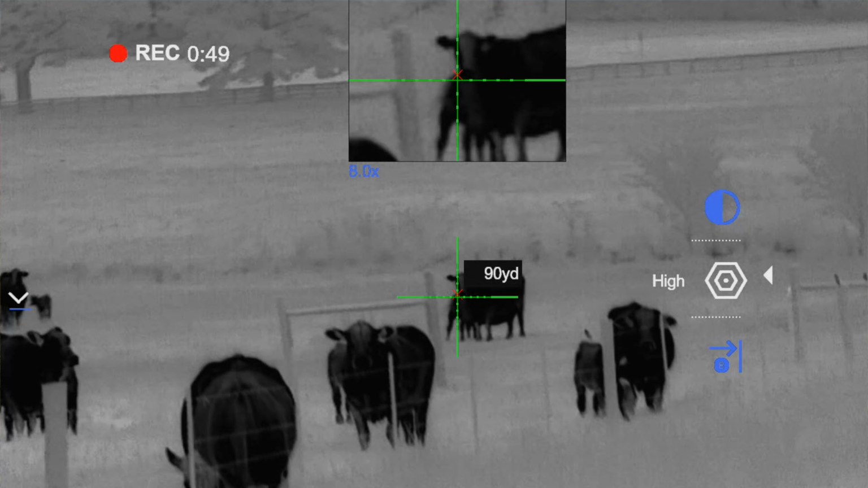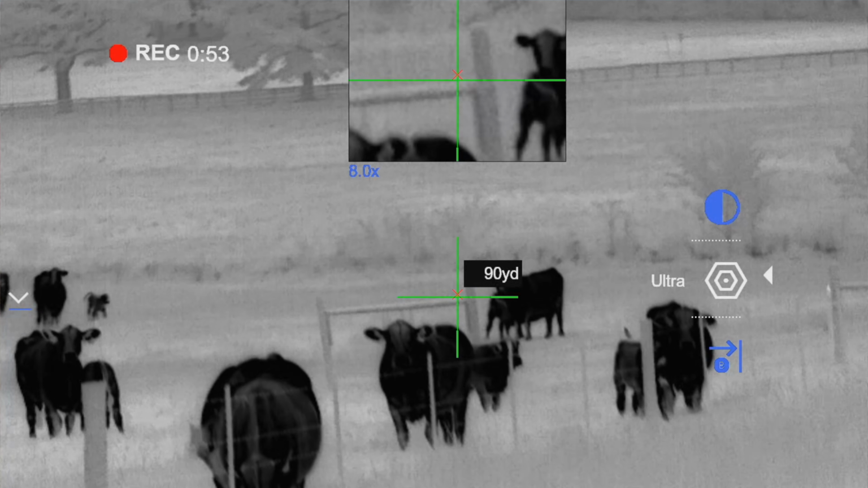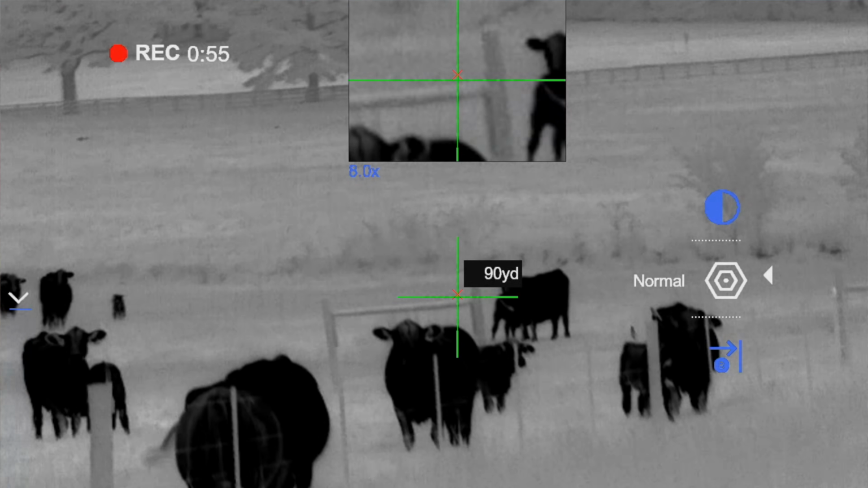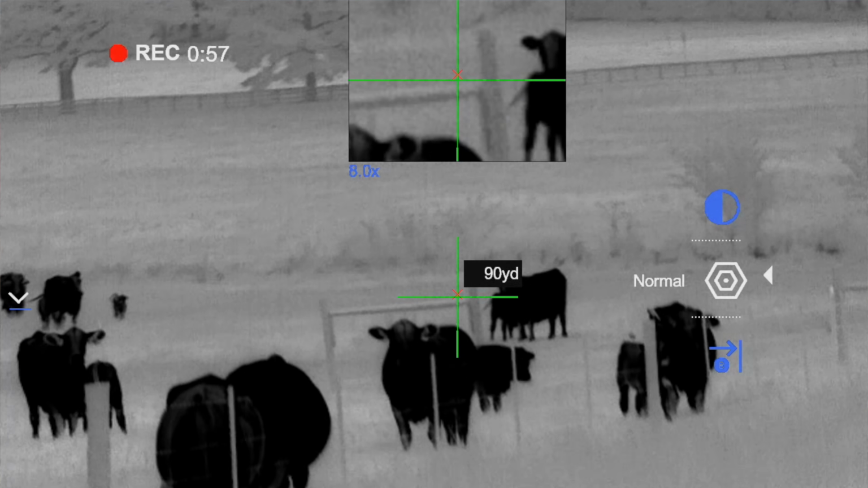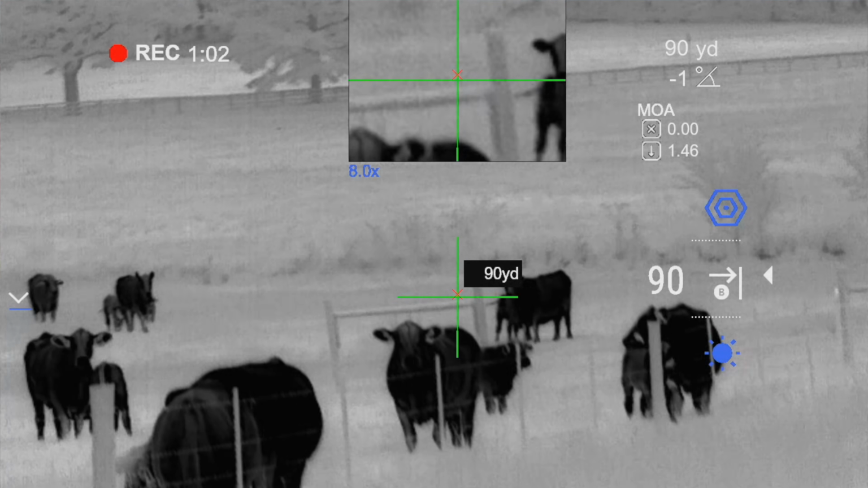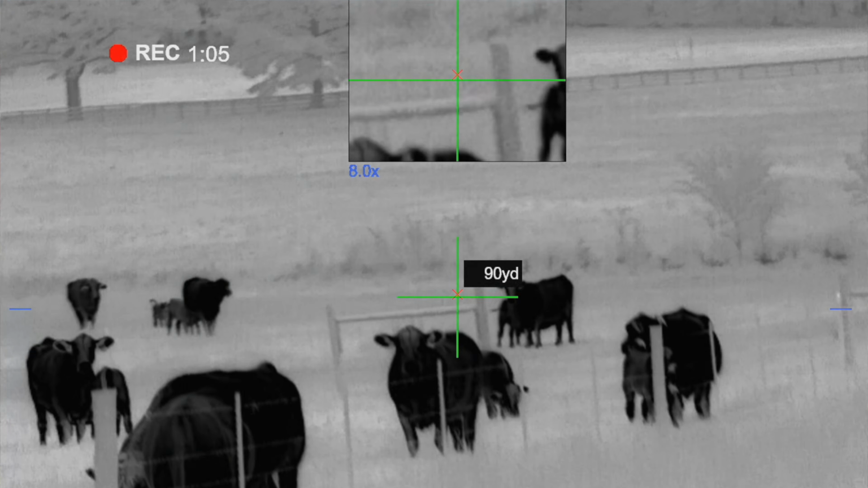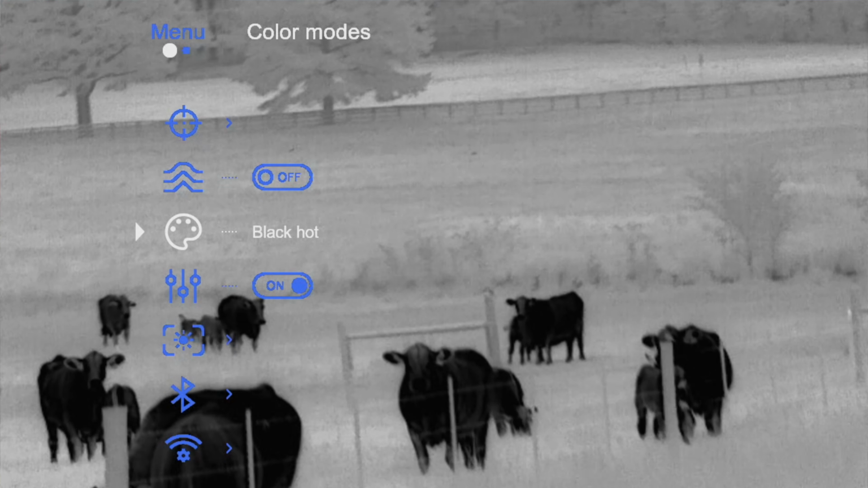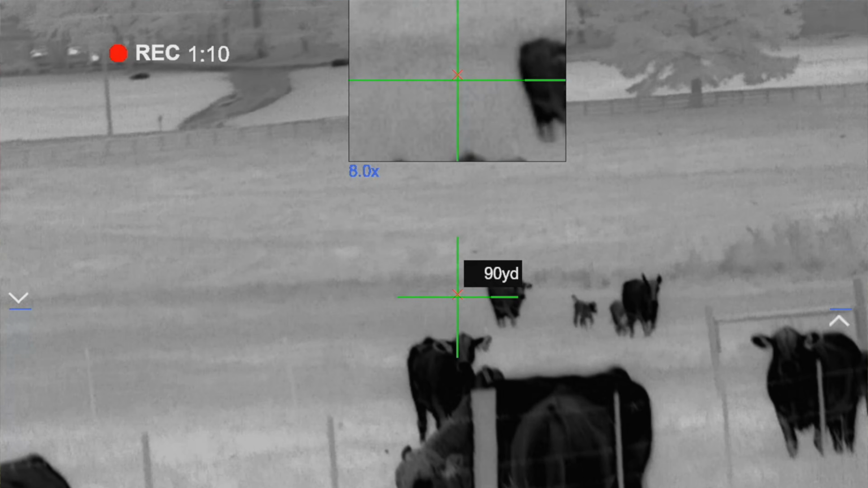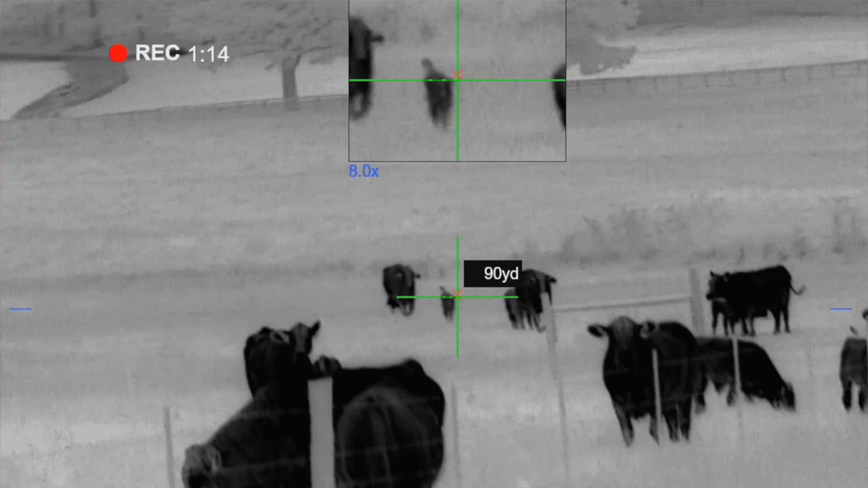It's not quite as good as a 2-power scope, because with a 2-power scope, the processor works more with the details that are out there. But with the 4-power, they've cranked this thing up to the max, so you're getting a good, clear image, but it may not be as good as an XP50, which is only 2 power.